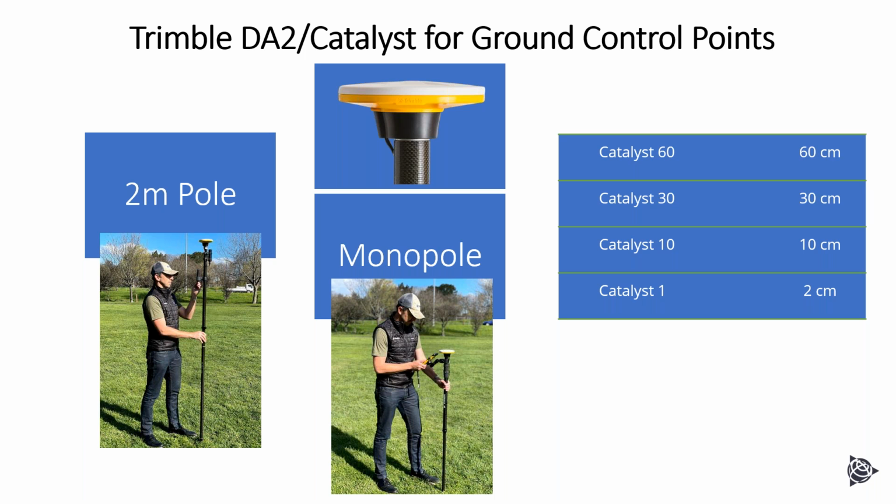So if budget is an issue and you have a drone, this might be a way forward for you to transition. I've done testing with the DA2, and it does work very, very well. It's not anywhere near as capable as, say, an R12 or an R12i, but it does get the job done in a pinch. Next slide, please.